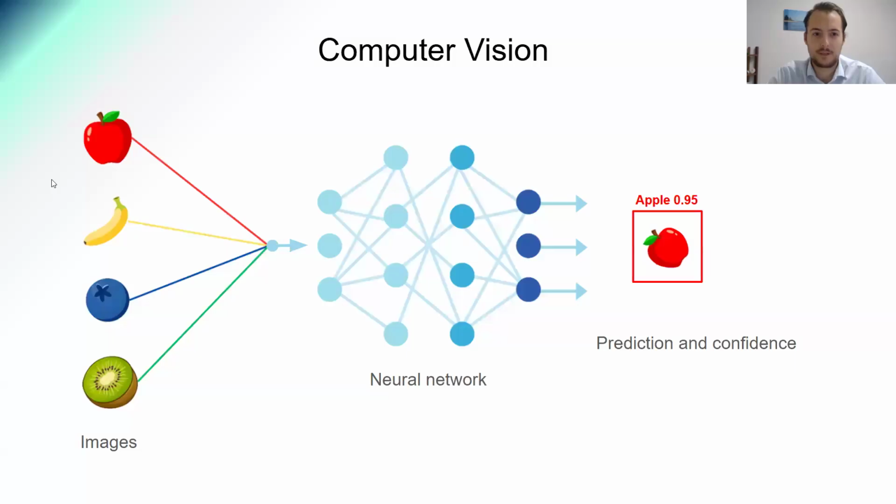So to jump into computer vision, basically a computer vision model is essentially a neural network. And one of the most popular neural networks right now is a convolution neural network, or a CNN. And this neural network is trained on thousands of images with different instances of what the model is trying to detect for. For this case, it's fruit.